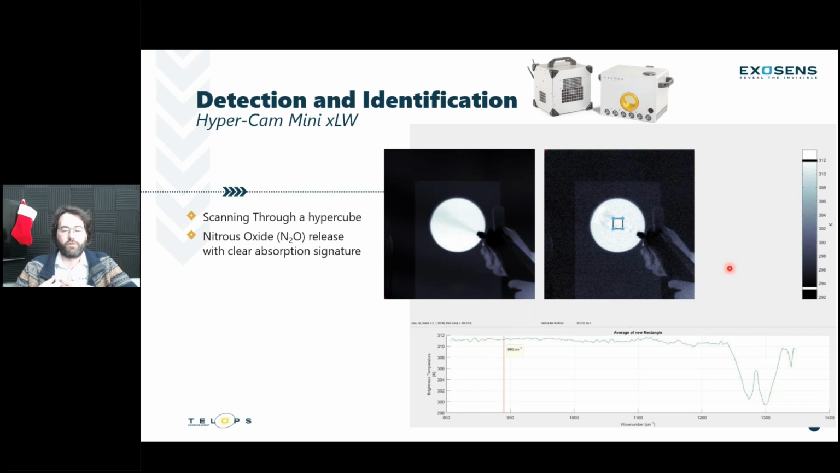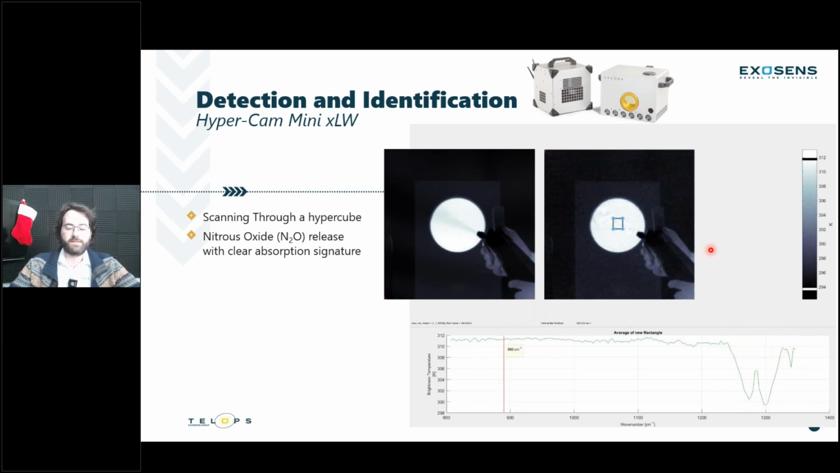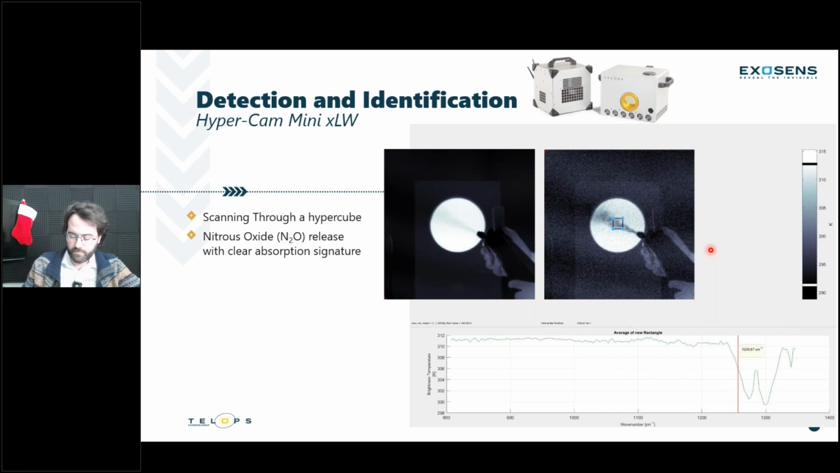And when you look through a data cube with this kind of system, when you reach those peaks of the signature, either absorption in this case or emission, then you see a clear change in the image that can get brighter for emission or darker for absorption. So that was a great straightforward measurement to showcase the hyperspectral system, how well you can detect those gases. We did those outside as well with different conditions, but I'll only be able to show what we did here with the black body.